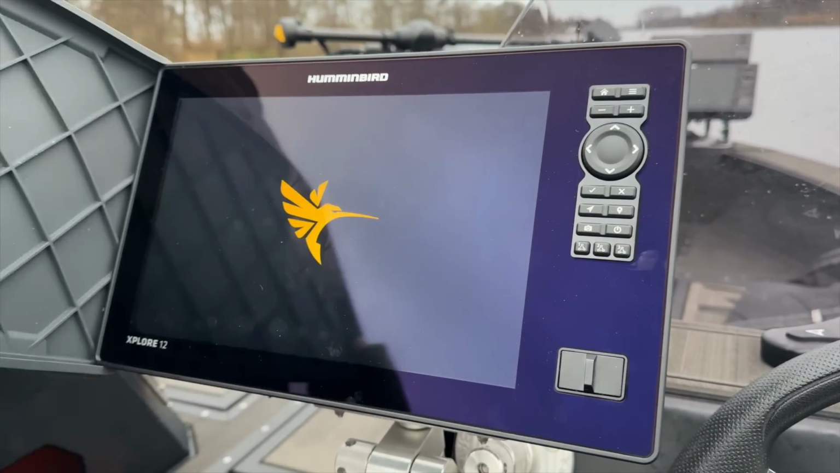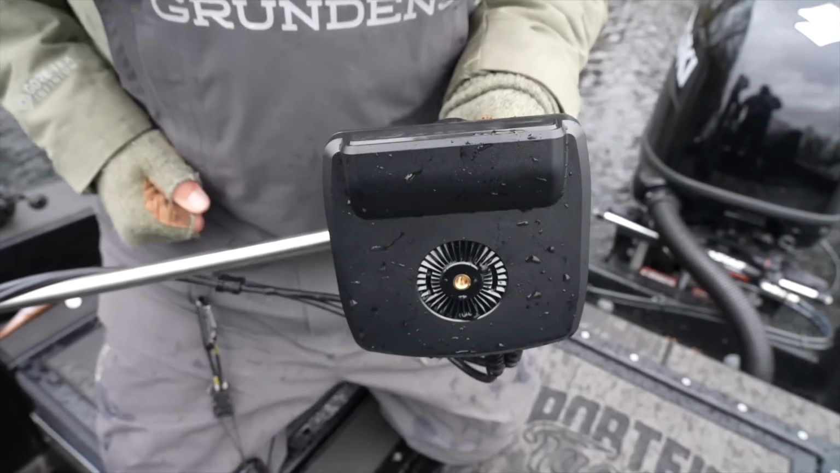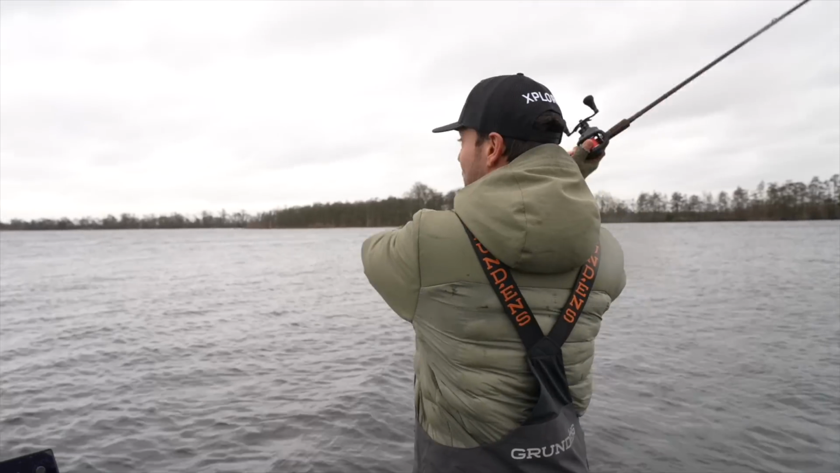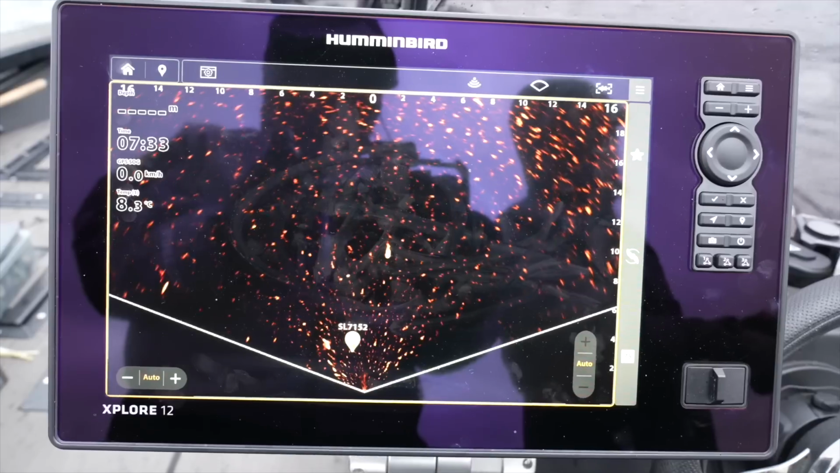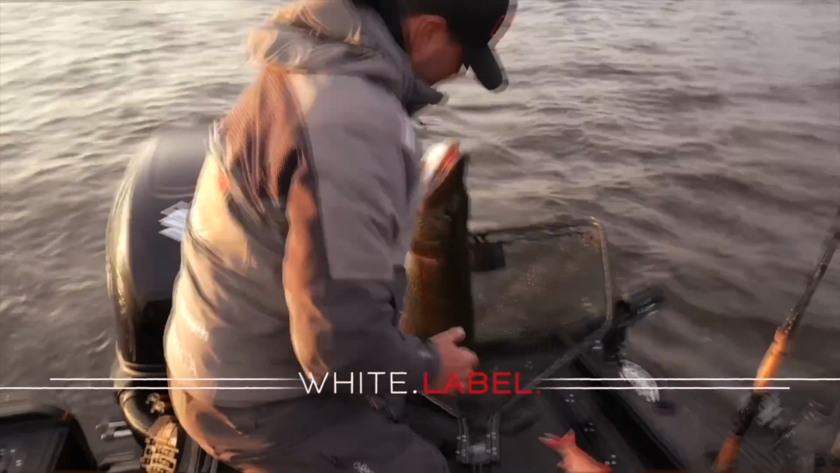We finally got our hands on the new Xplore Screens and the MegaLive2. After recent announcements and our own video that we did on the channel a few weeks ago, I finally got the chance to test the new Humminbird releases in the flesh. Is it really as good as they promised it would be? Let's dive in. Oh, that's a big one.